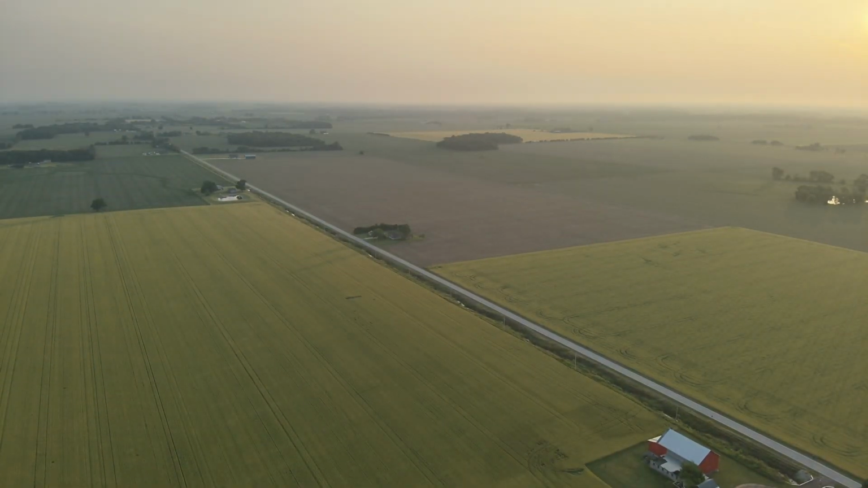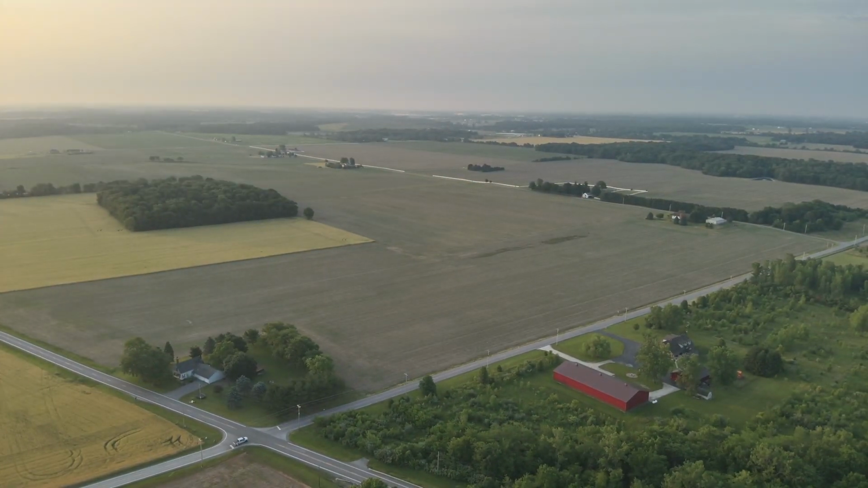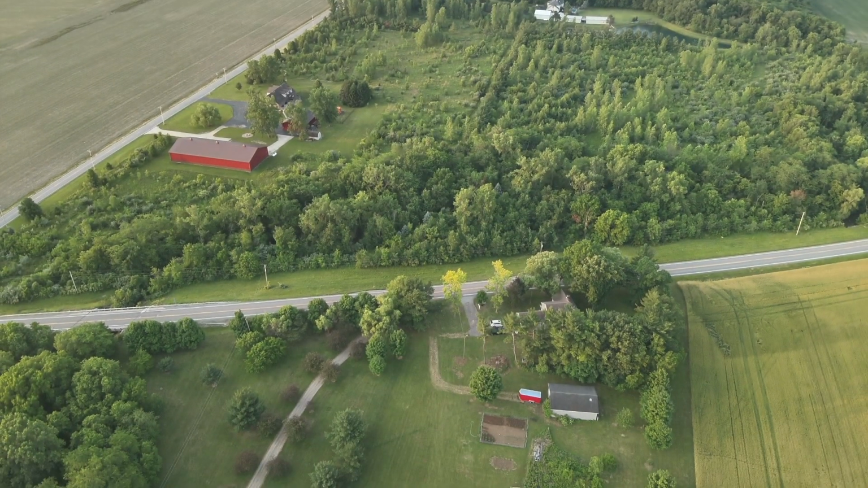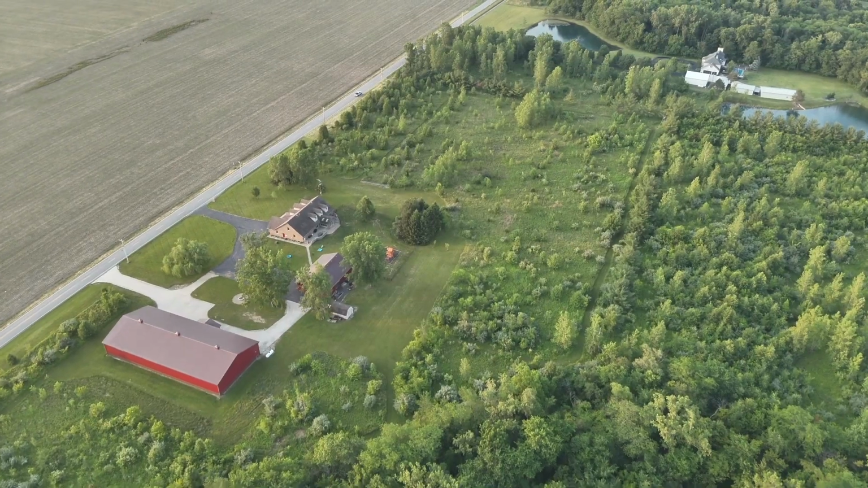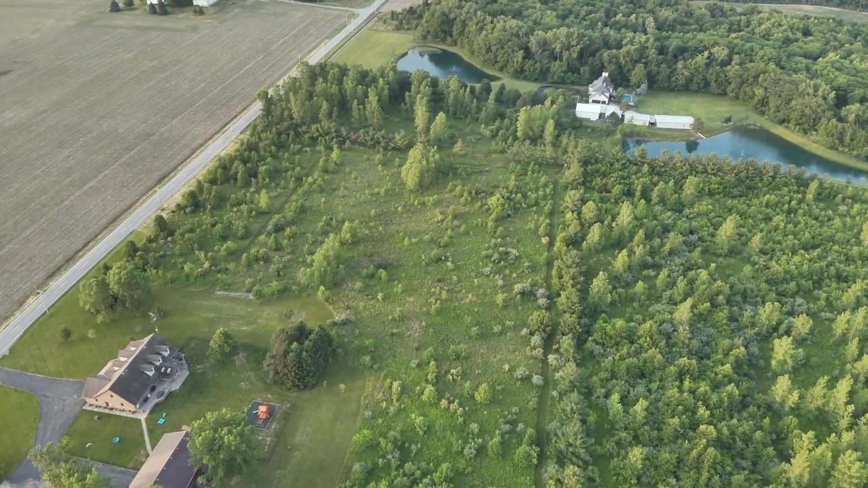We've learned that does and fawns are found around homes, and does and fawns are found around roads in our recent missions, and that probably gives them some sense of protection. But I shifted off of this. I'm traveling to the south, and there's a couple homes, just rural estates, and some woods. A lot of ag in this area, but there's some woods around these rural estates.